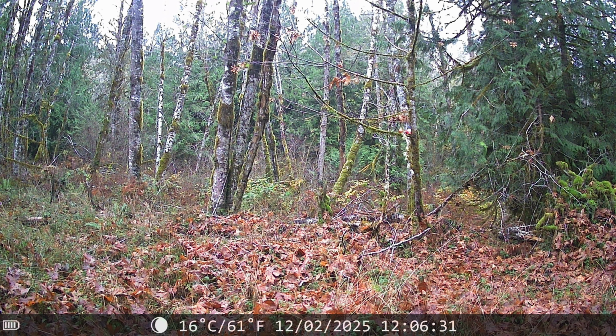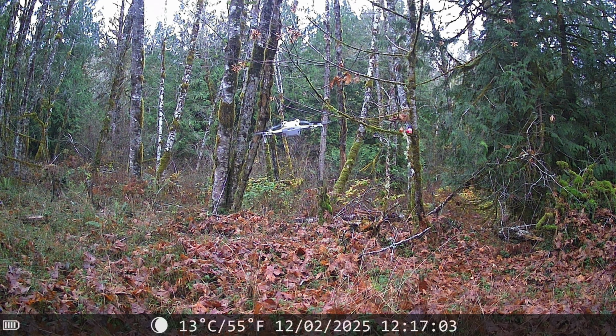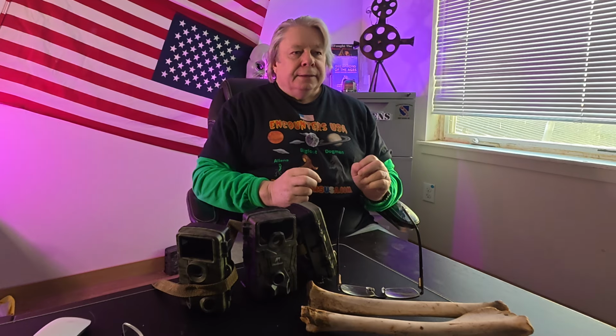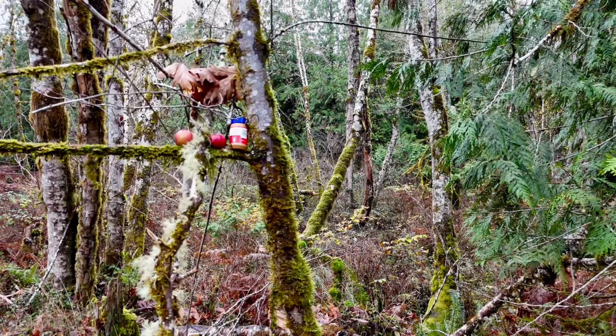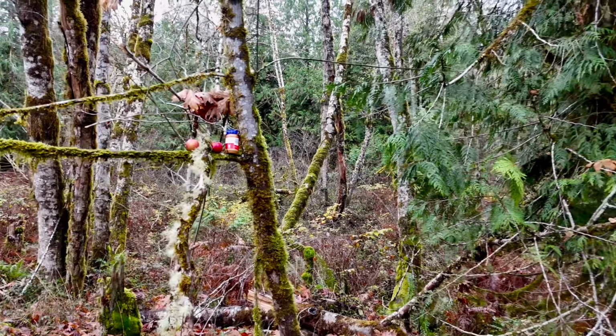All right, now the first thing that I want you to see is that the date that this trail camera was set out was December 2nd. And so the activity that we're going to see happened relatively quickly once the trail camera was set out. There's a couple of things that I want to bring to your attention. The first one is the fact that the goodies have been placed. The goodies are there. The apples are visible.